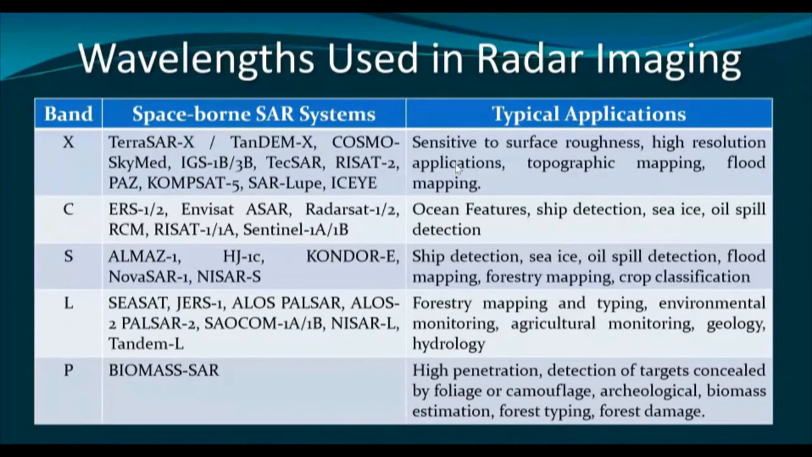then the space-borne search systems that are using the X band and typical applications. So X band is sensitive to the surface roughness since it has shorter wavelength. High resolution applications, topographic mapping, flood mapping. The C band can be used to identify ocean features, ship detection, sea ice, oil spill detection. Then comes the S band, that can also be used for ship detection, sea ice, oil spill detection, flood mapping, forestry mapping, crop classification.